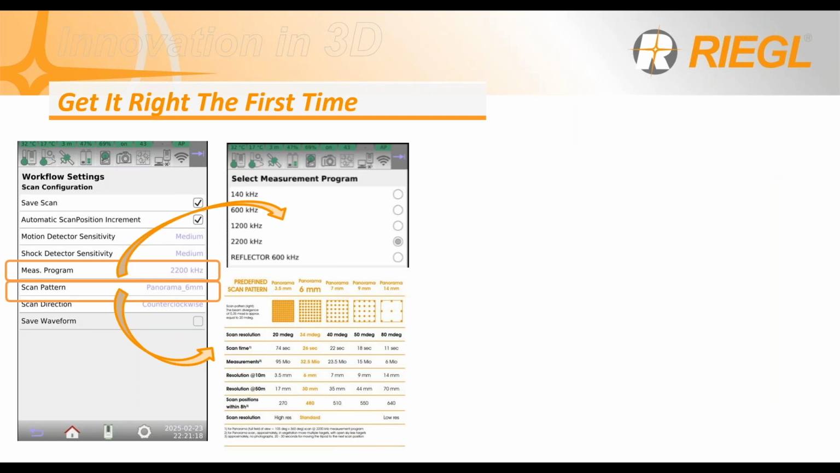Also, depending on the range of distance you need to scan, you can select the measurement program or the scan pattern that you will decide for your project or for your scan. You can independently or interchangeably select it inside your project. We typically recommend using higher point density for outdoor projects, like 6 millimeter at 10 meter range. That's the 25-second scan. And for indoor projects, we typically recommend the 8 millimeter at 10 meter for a faster scan.